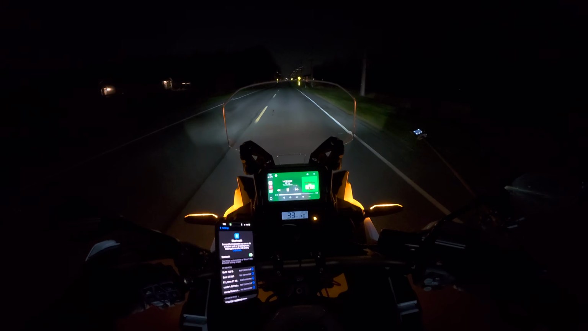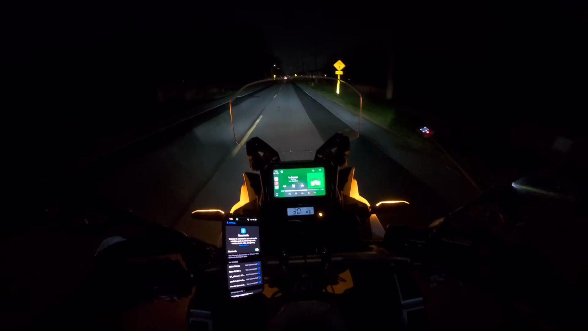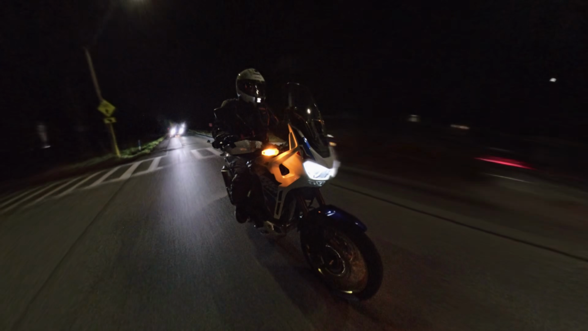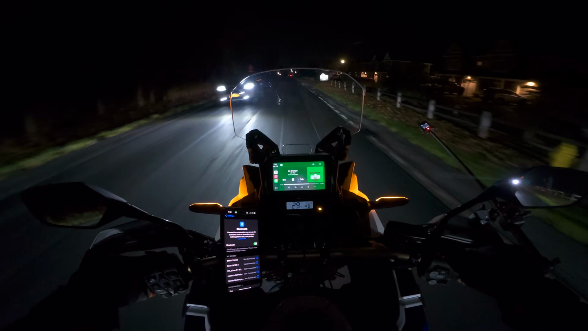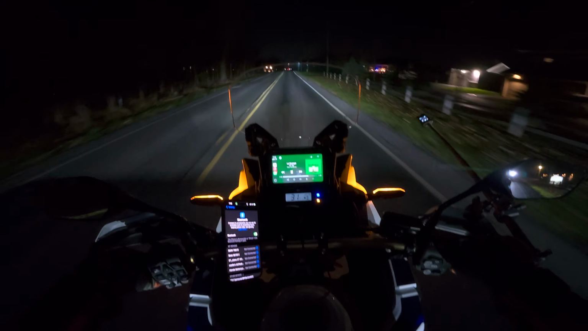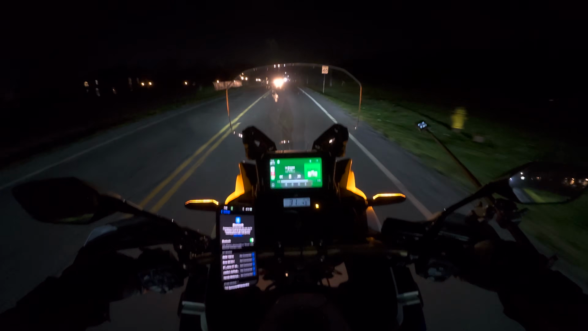Now that my helmet shield visor is not fogged, I can see the lights a little better. Got a 360 camera going. The lights are very good. And this area in my town is dark. My 360 video might not come out at all. But actually, the high beams are very good. So I would say high beams are excellent.